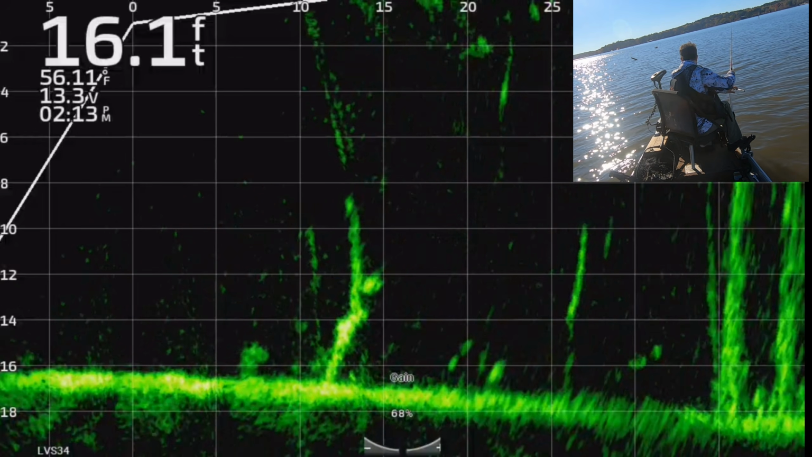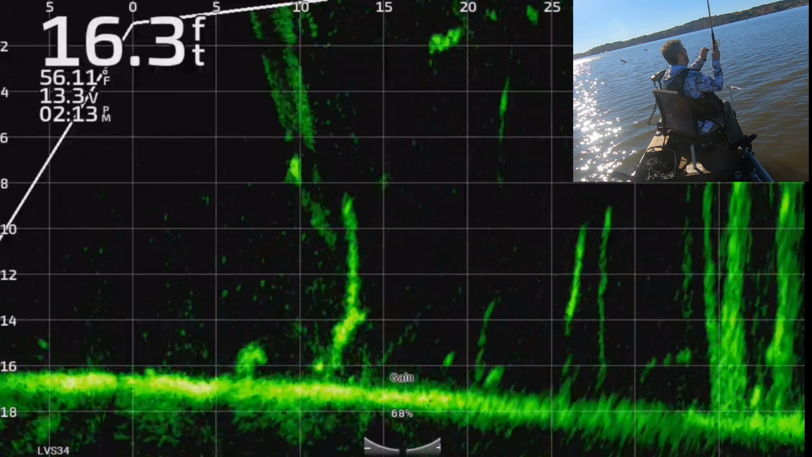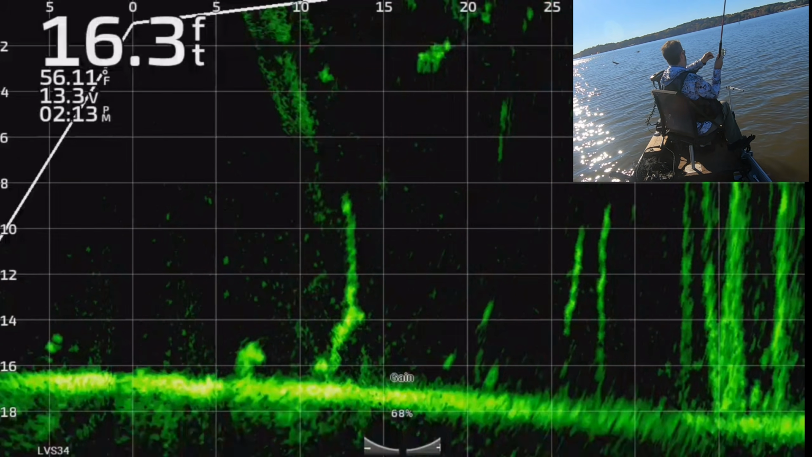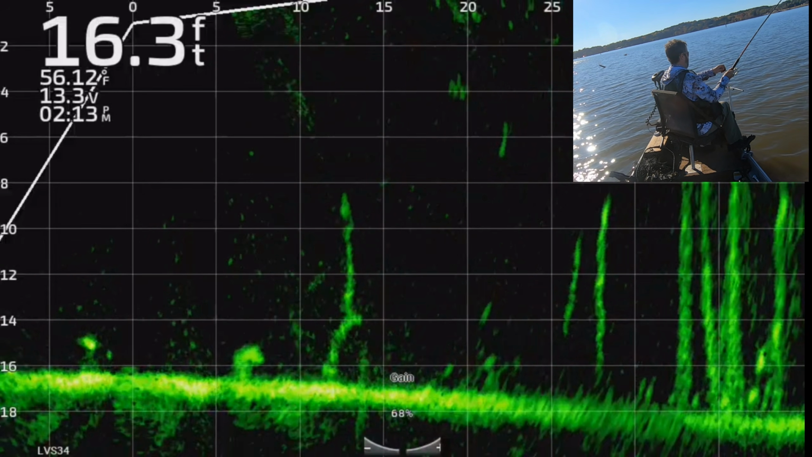So here, this one sees it. Bam, there he is. Boy, you can see that braid. When I set the hook on that braid, it casts some bubbles out.